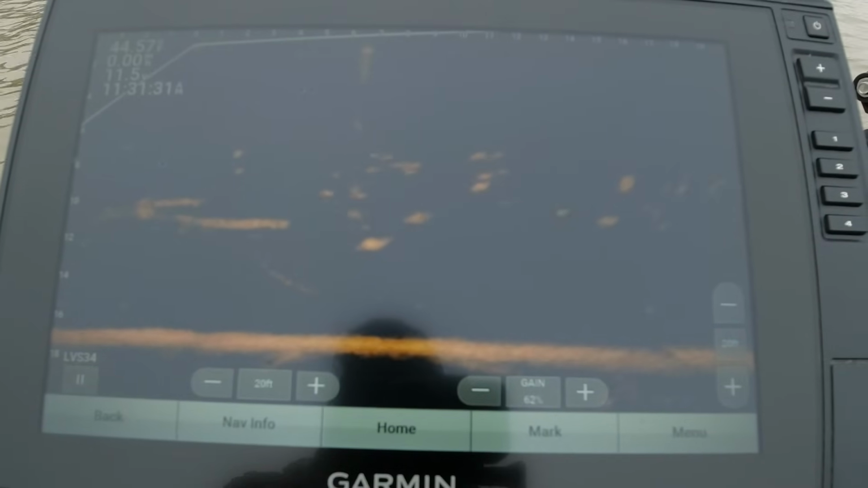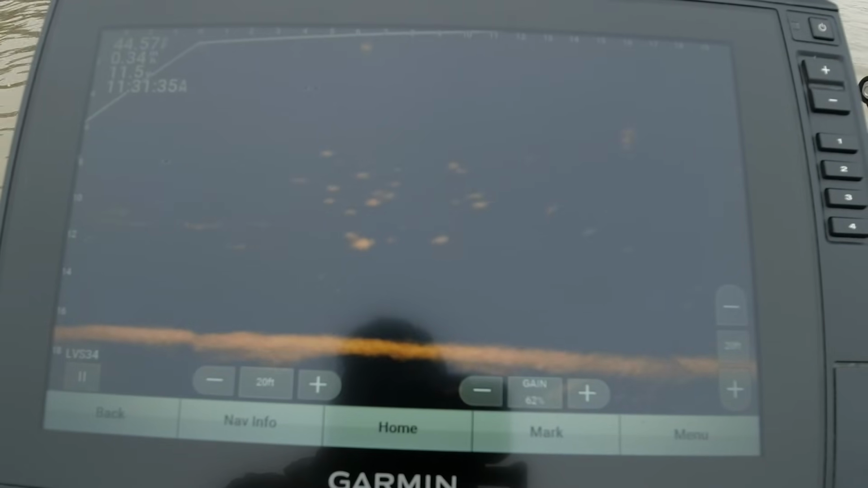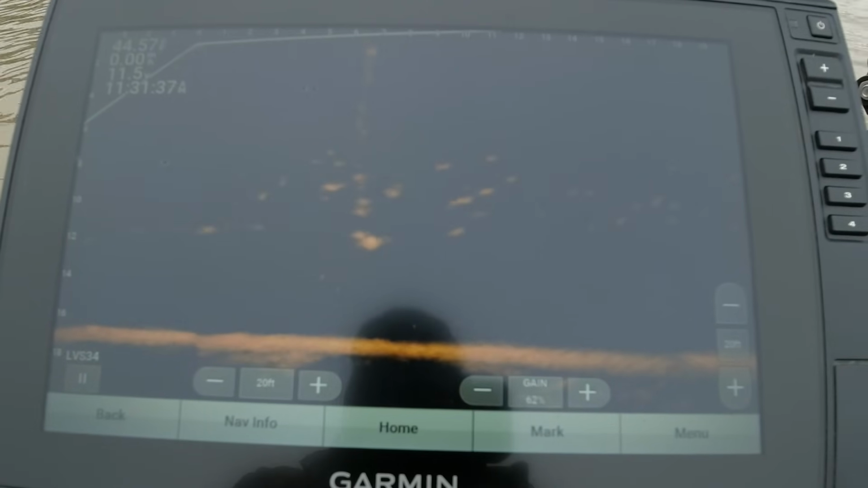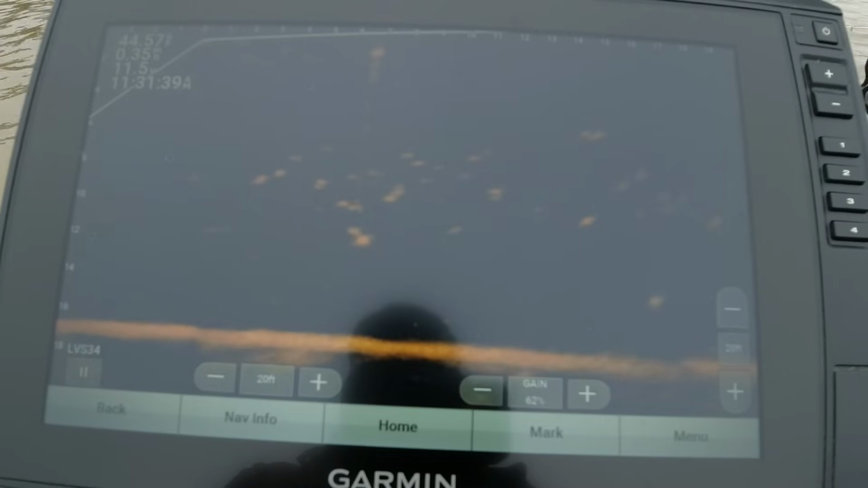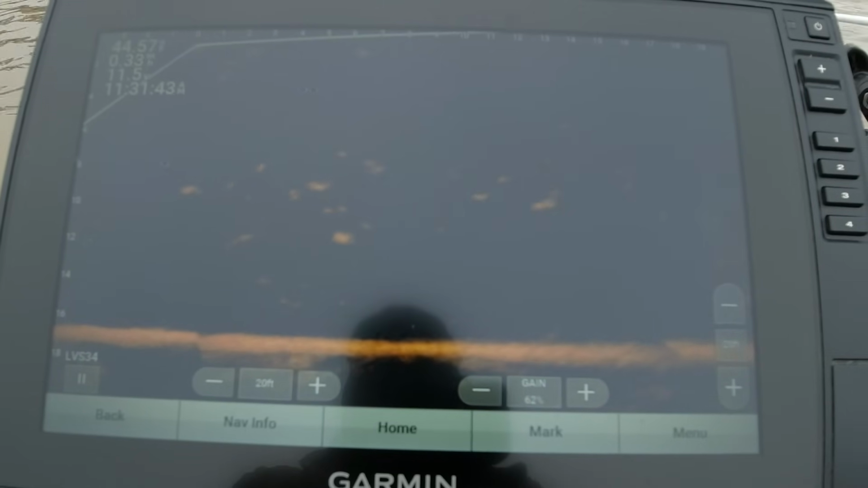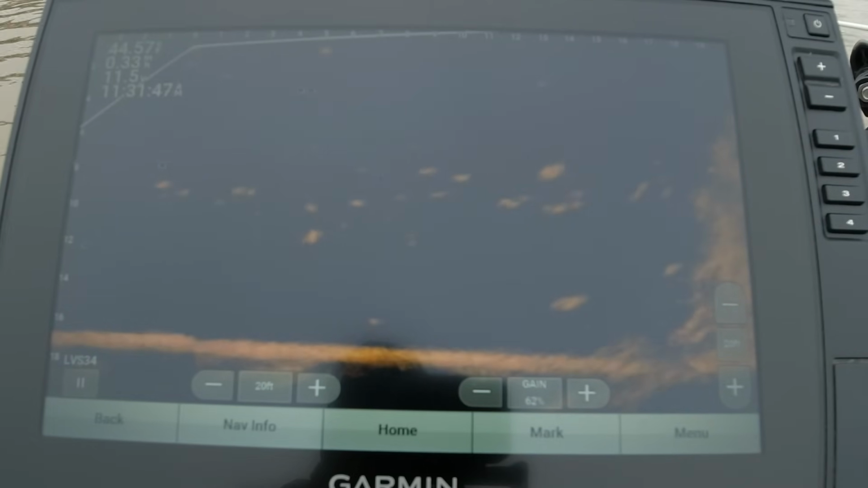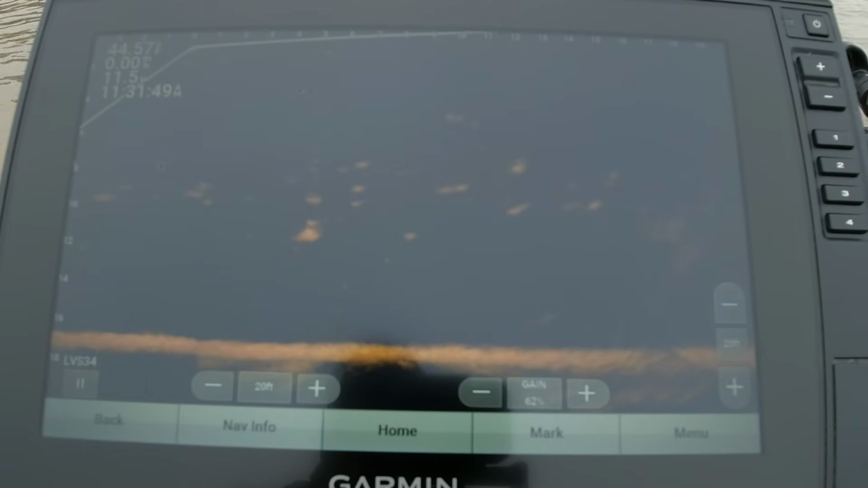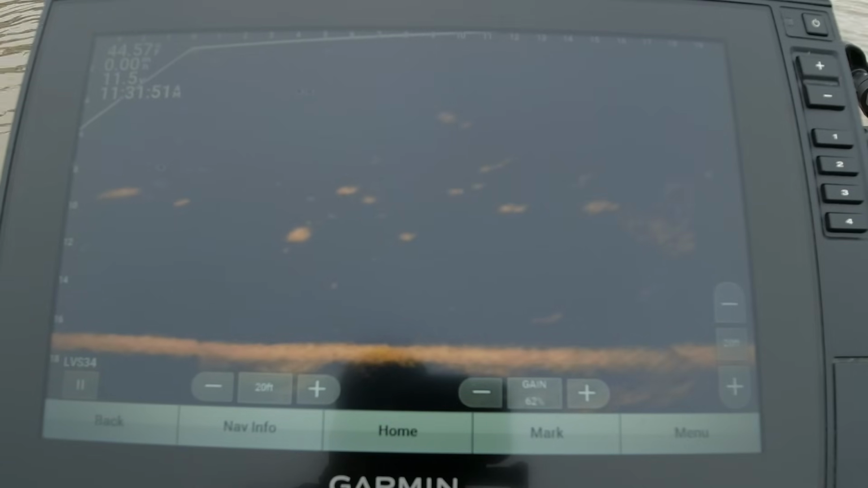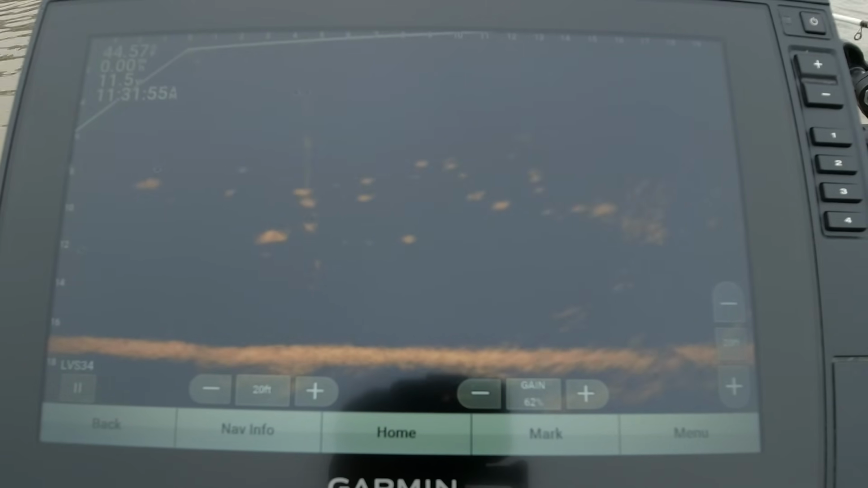Strip me out a little bit more line. Give me a little bit more working room. Come on. This sucker just... one thing, I'm on his tail.